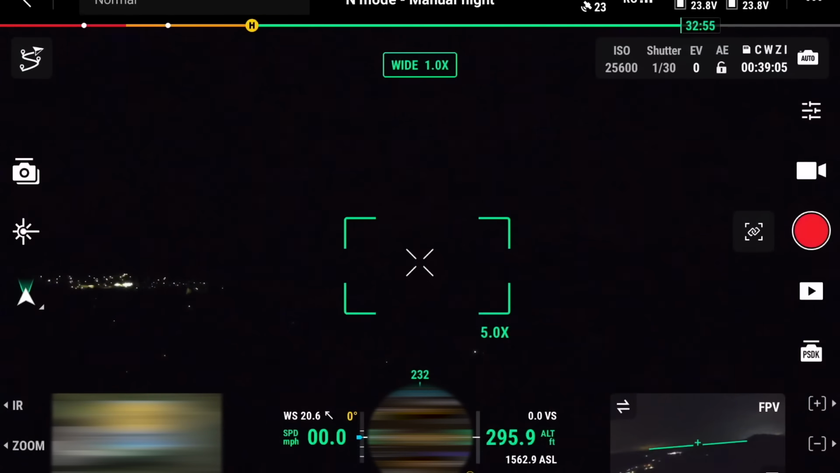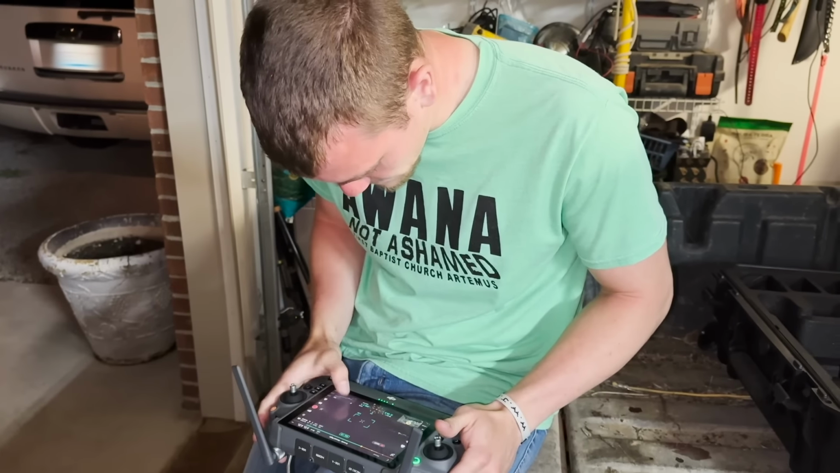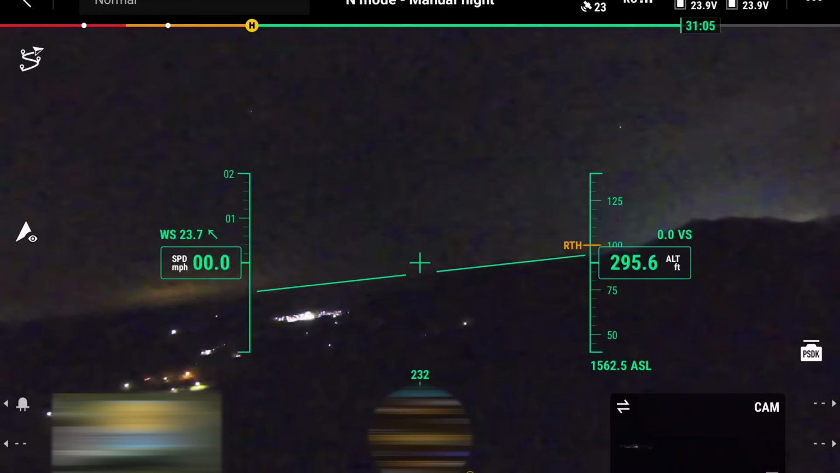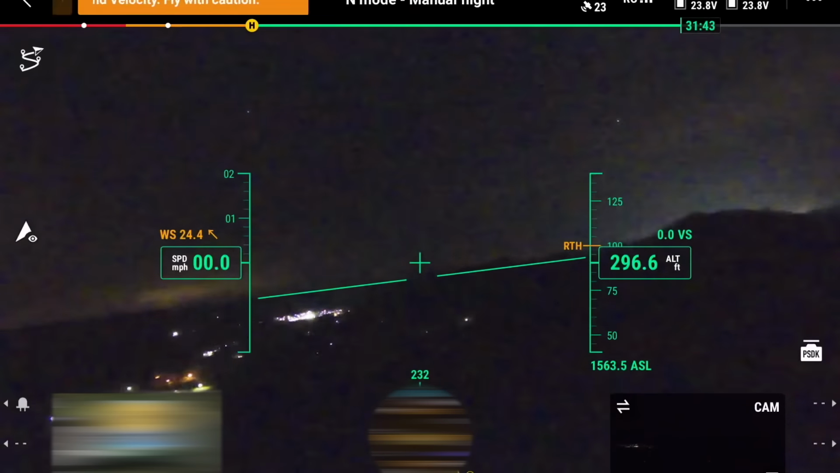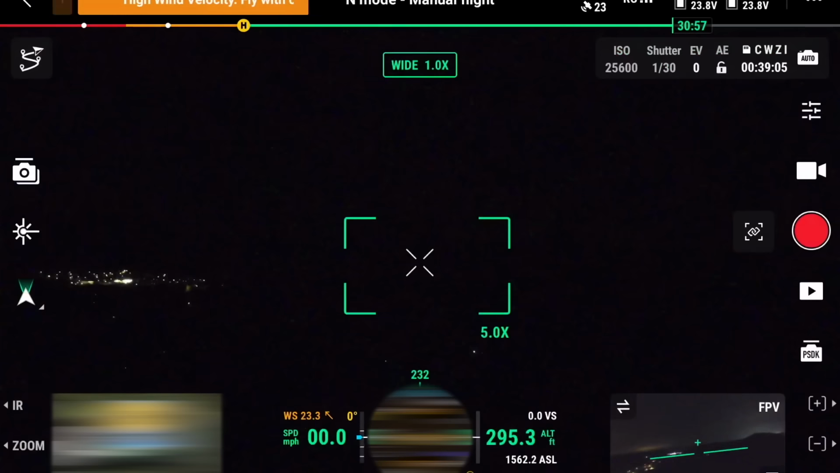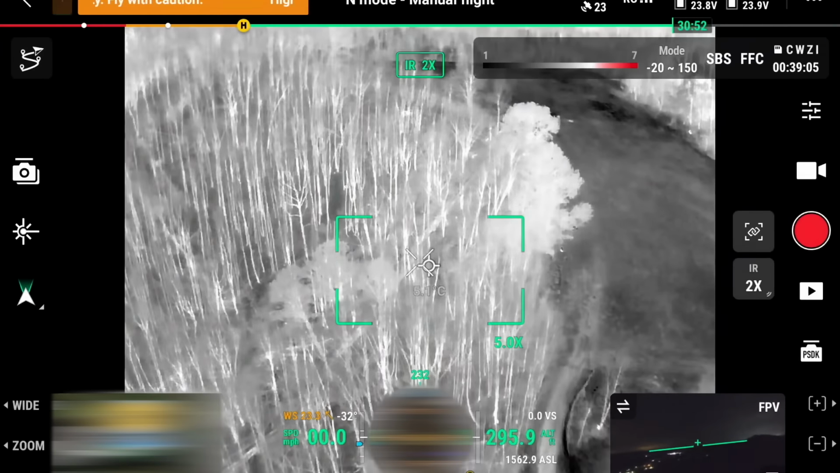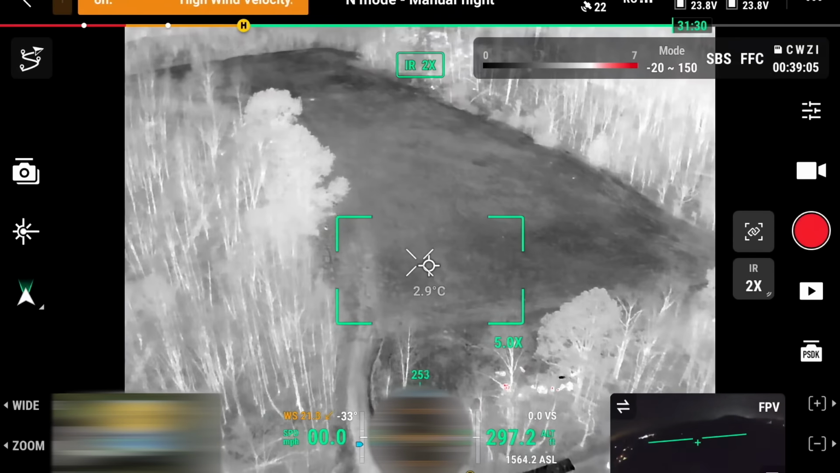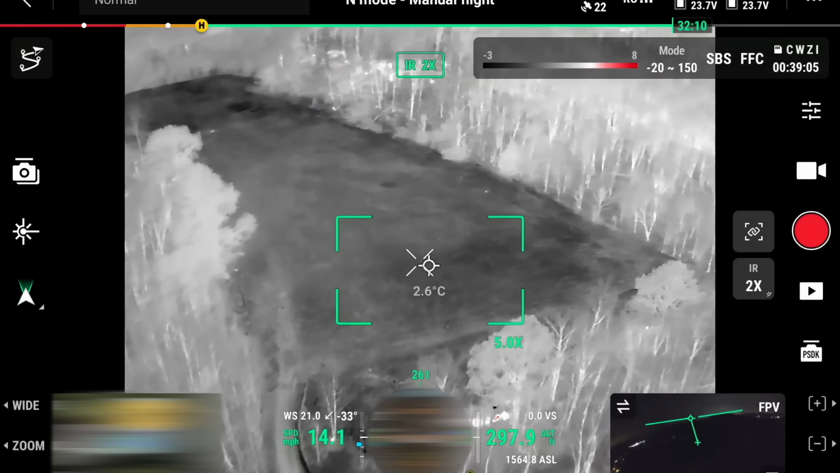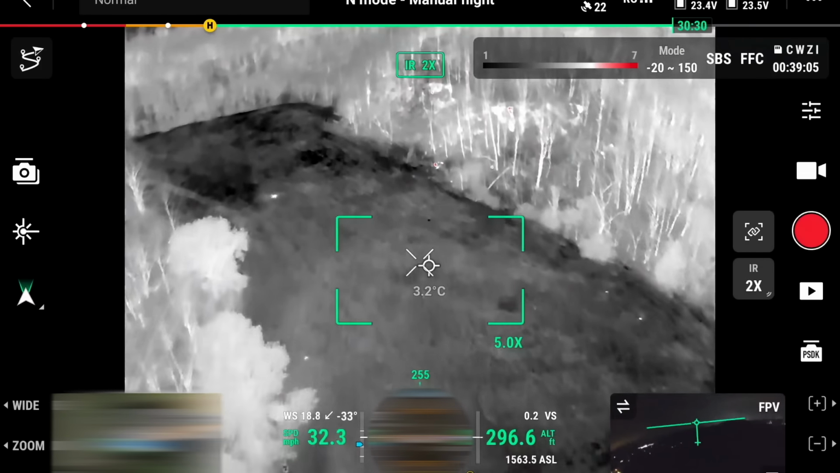All right, we are now screen recording. What we're looking at right now is straight ahead. This right here is the FPV. You can actually see we're kind of sideways. It's because the wind's blowing. But we're gonna go ahead and switch back over to IR. This should give us infrared. And now we're on it and able to just fly around. And we're gonna be looking for heat. So that's pretty cool. And there's heat right there.